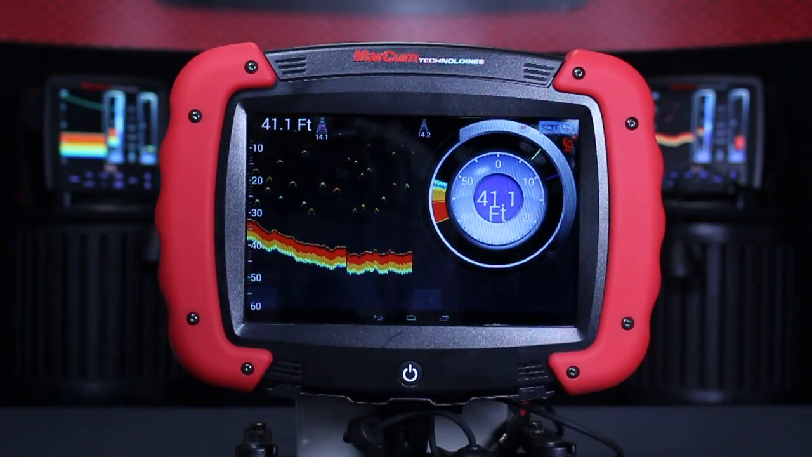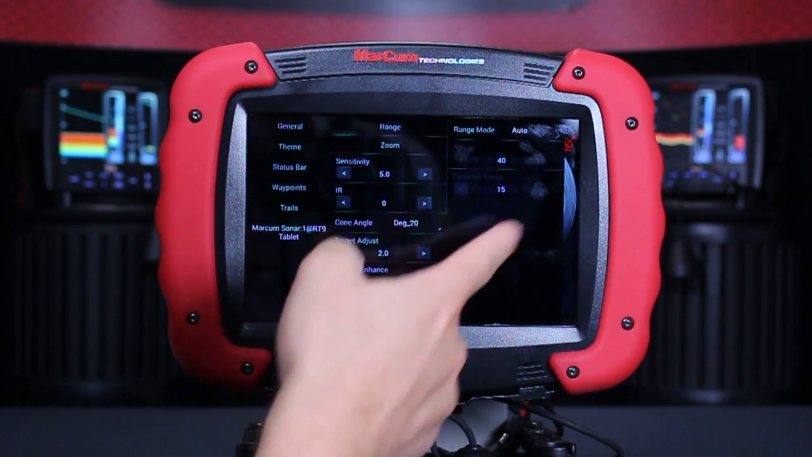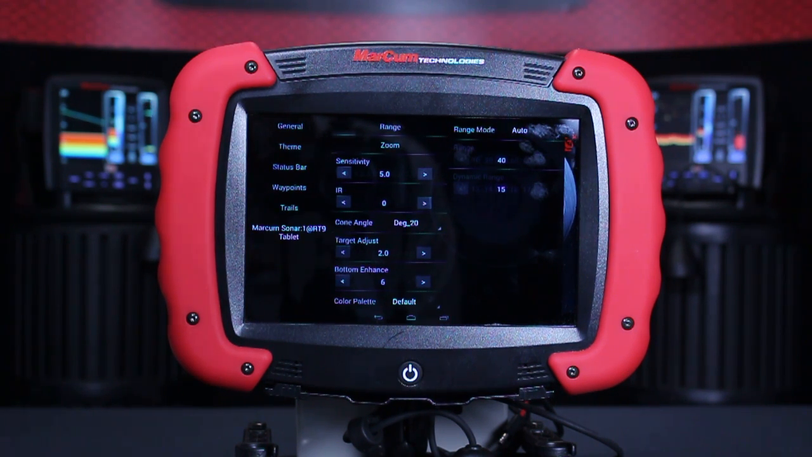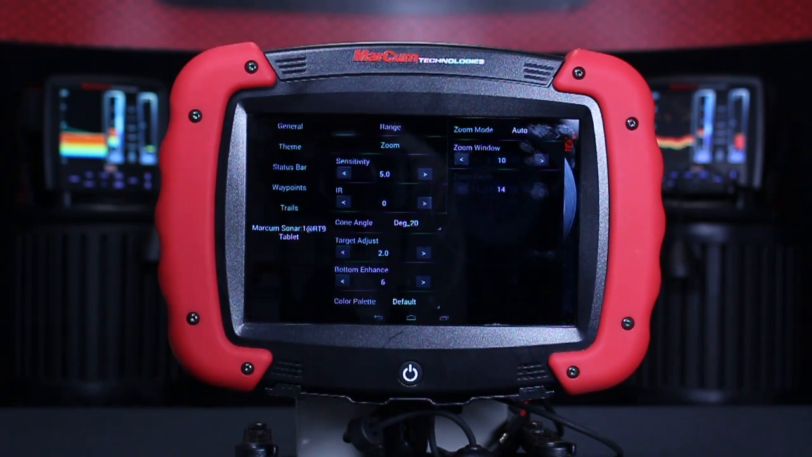So first you go up and hit settings, and then you hit Markham Sonar. And then you have all your options that are available to change settings. So we have our range mode here, where we can change our range mode between auto, dynamic, manual, and manual dynamic. We can also change the range and the dynamic range if we're in a dynamic mode to set the bottom. If we go to zoom, we have auto and manual zoom, where we can set our zoom window and also set the zoom depth in manual mode.